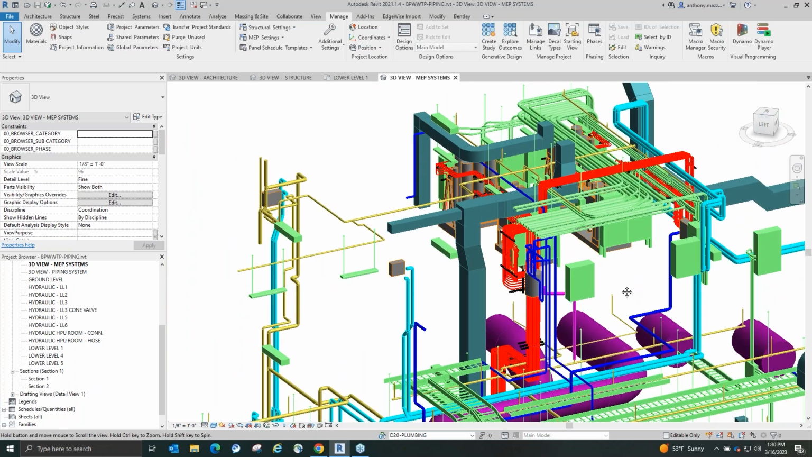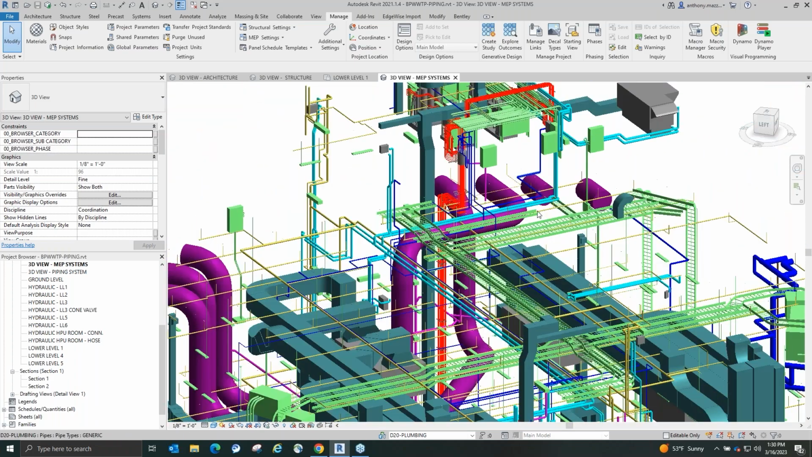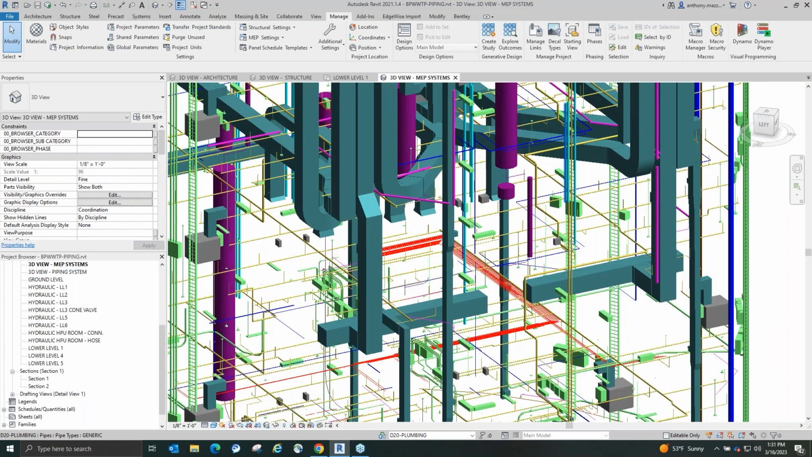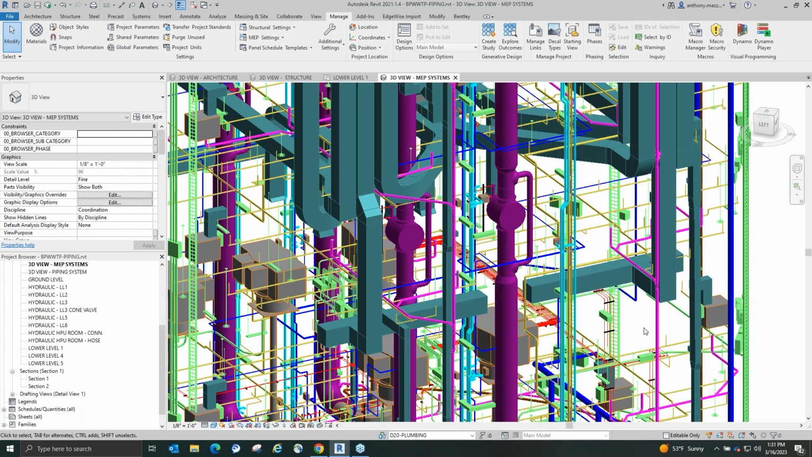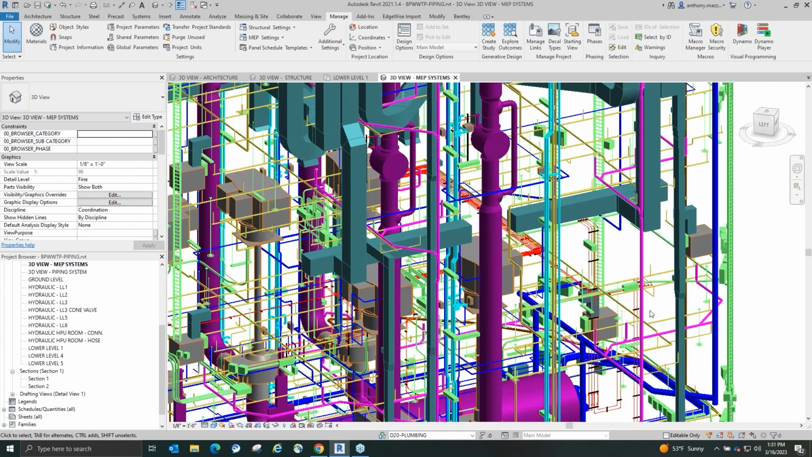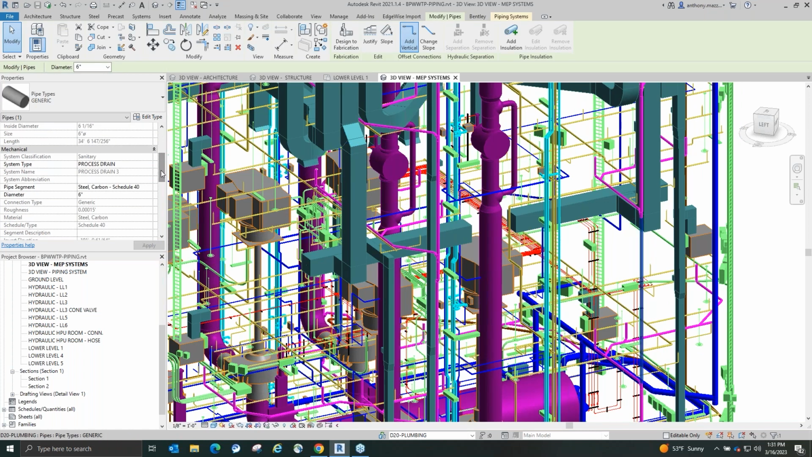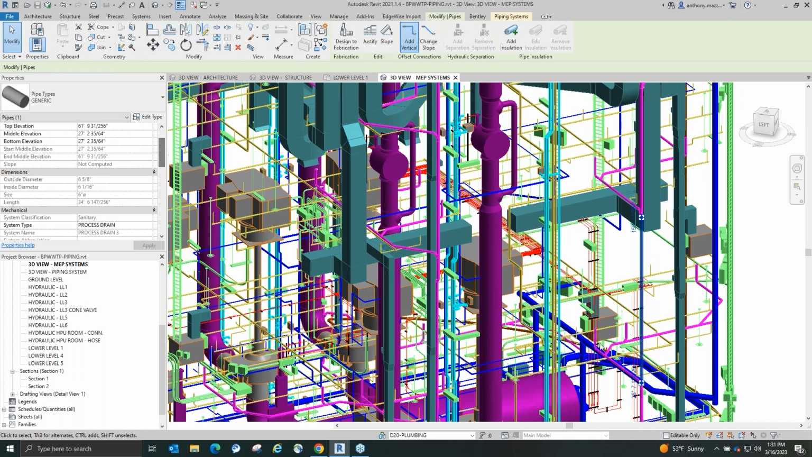But as far as the rest of the piping goes, a lot of this stuff was extracted from EdgeWise, and whenever I got it into Revit, I had to do some classification of the piping and some connection of some of the elbows, to make complete systems. I can click on this stuff in Revit. I mean, it's all part of a system. So, here's the process drains here. Everything had to be classified.